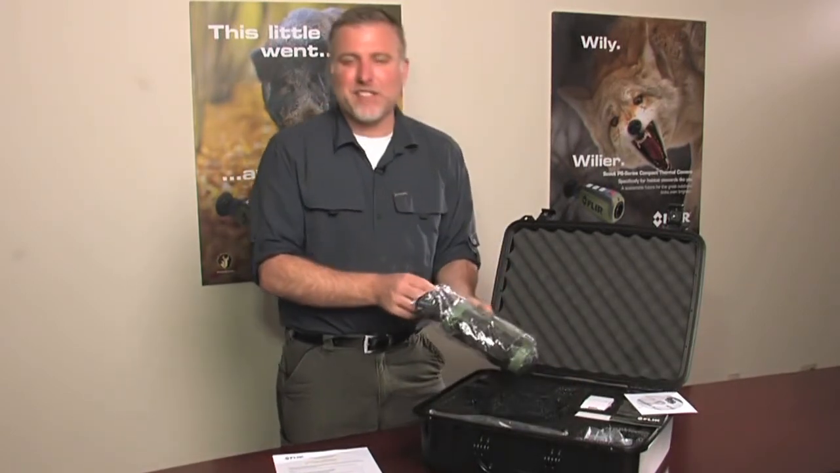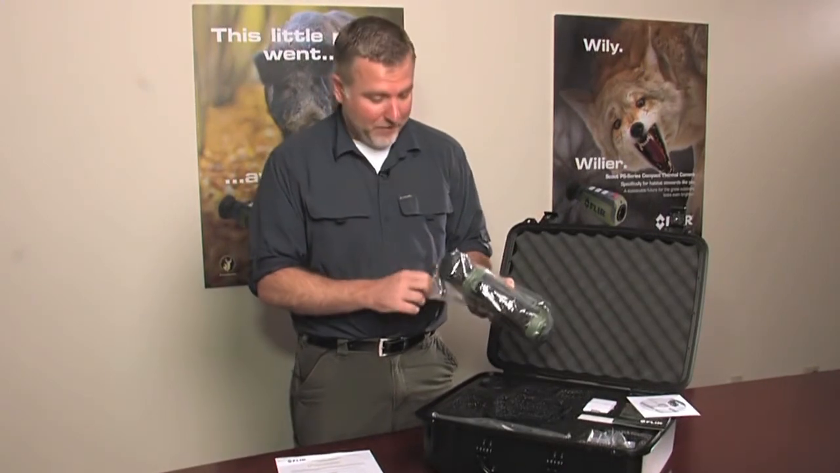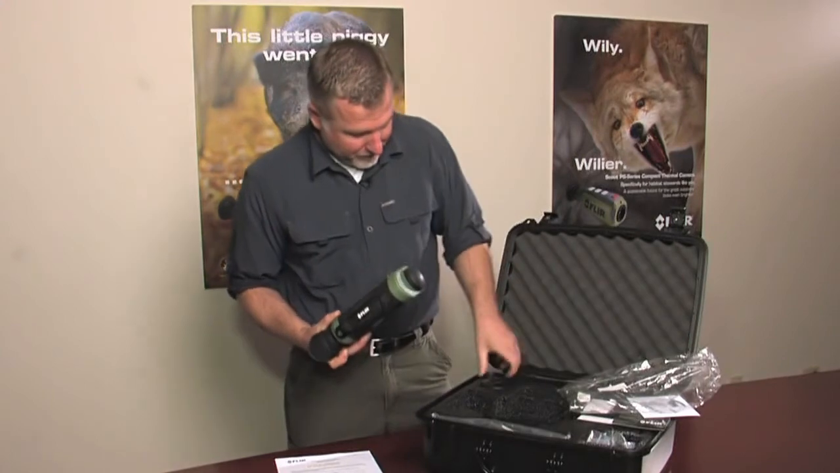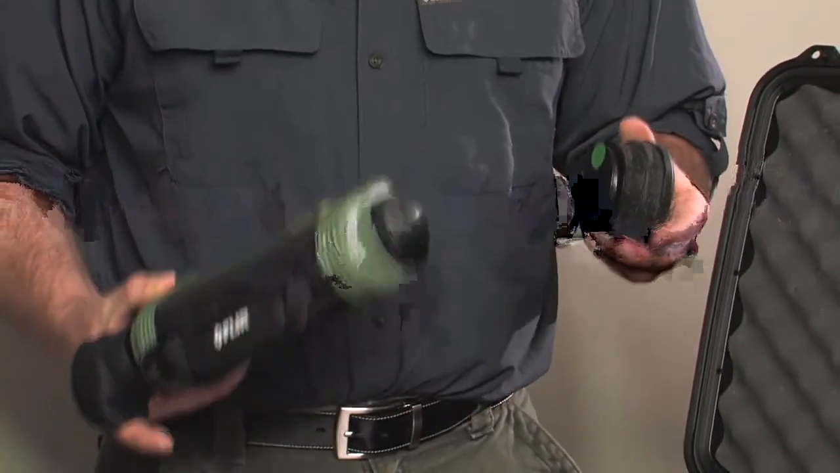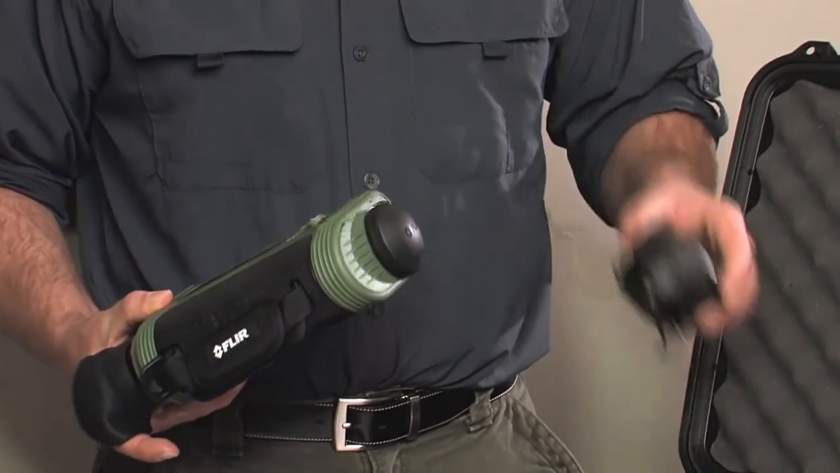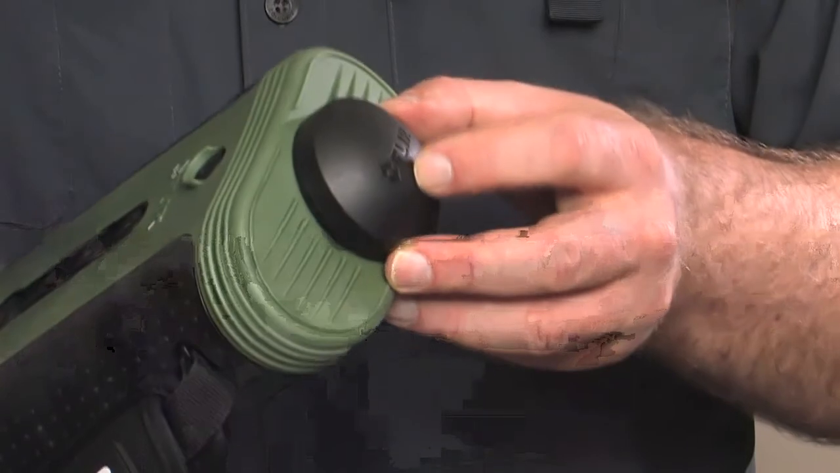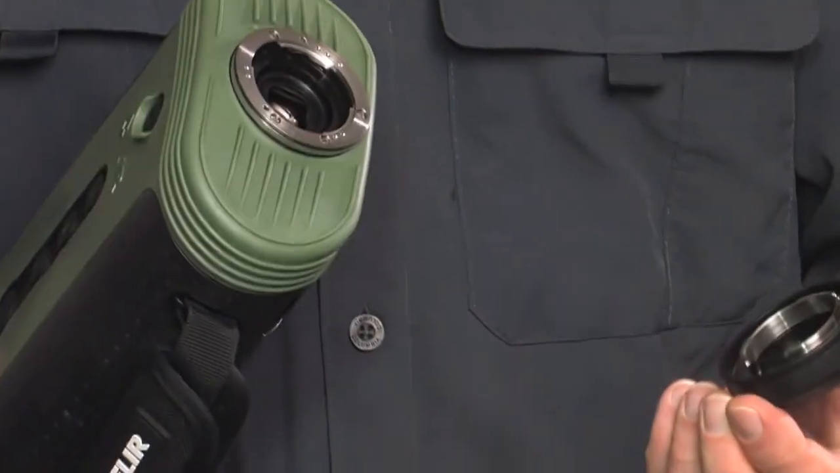There are 3 different lenses available for the BTS Pro. 35mm, 65mm, and 100mm lenses. Here, I have the 35mm. The lens attaches to the camera via a bayonet mounting system. First, remove the lens cap from the unit itself by turning it a quarter turn clockwise and removing.